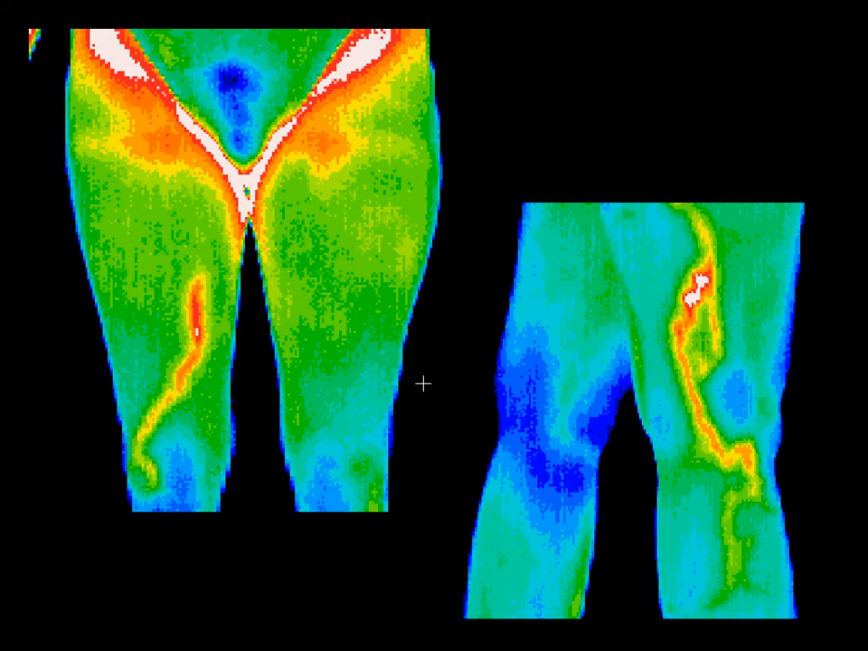The anterior view of the upper legs shows a patient who has unexplained pain in the right leg for over a year. The thermogram shows a varicosity with a perforator that the vascular surgeon was able to treat with minimal intervention due to the accuracy of the location.